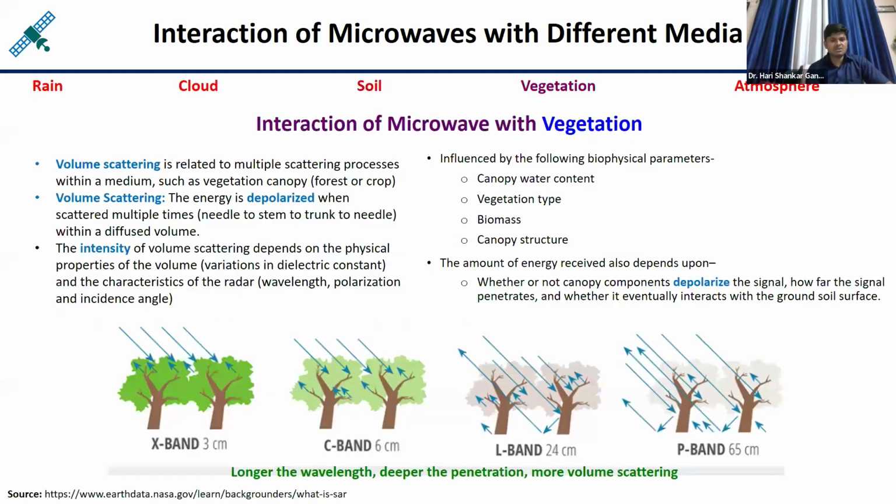Now coming to vegetation, like agricultural lands or forest patches. Different wavelengths interact with the vegetation differently. Let us say this is the X band, 3 centimeter wavelength. The wavelength is only interacting with the canopy of the trees. They are coming and interacting with the canopy structure, leaves only, and then going back. It means the major energy is received by the sensor. And in case of C band, comparatively longer wavelength, here the wavelength is 6 centimeter.